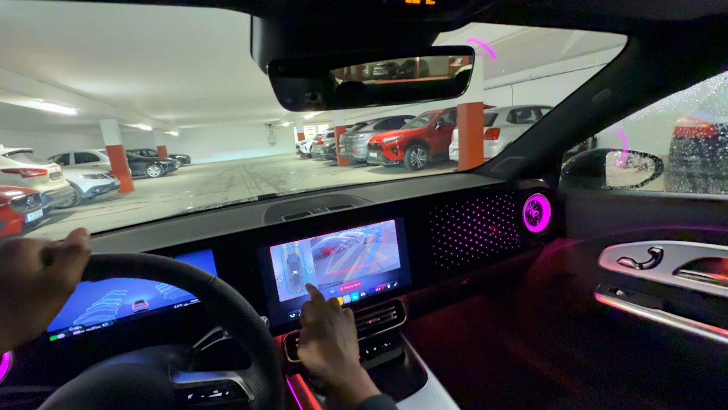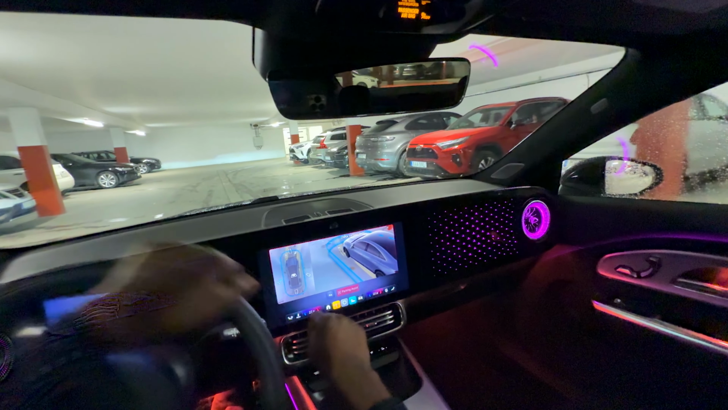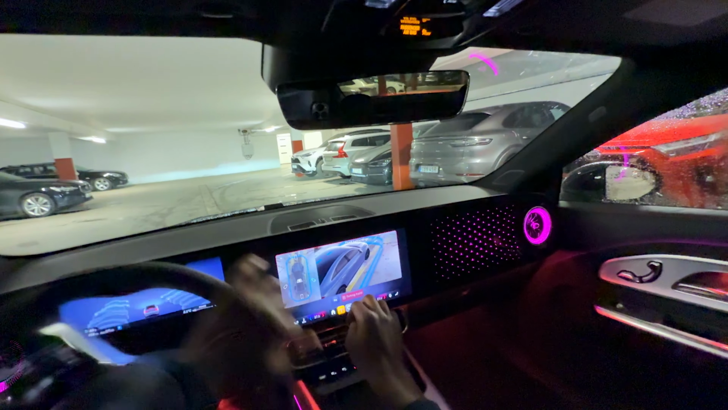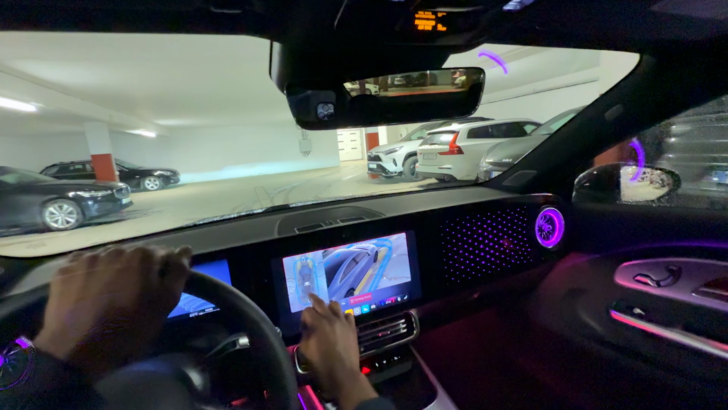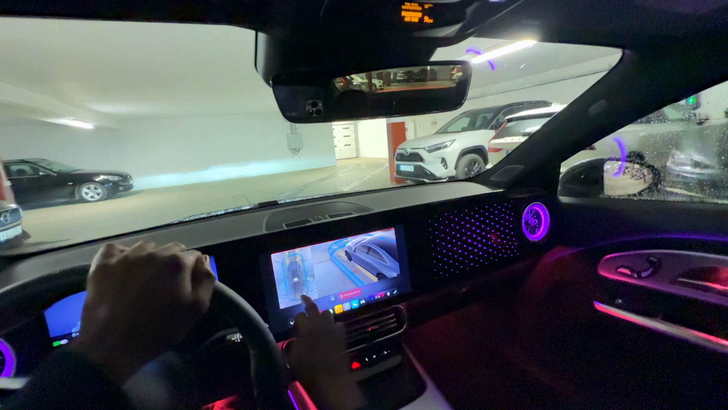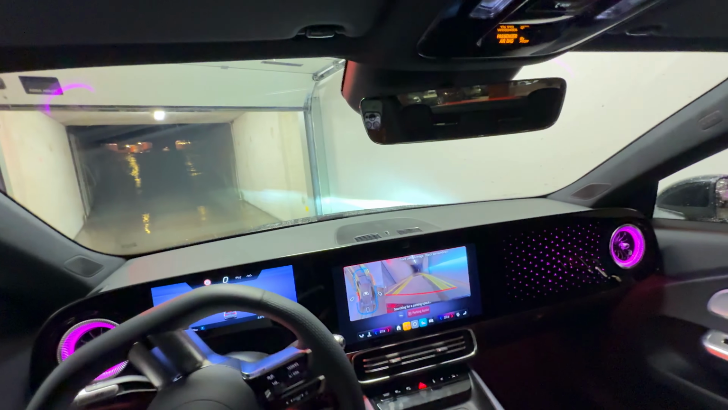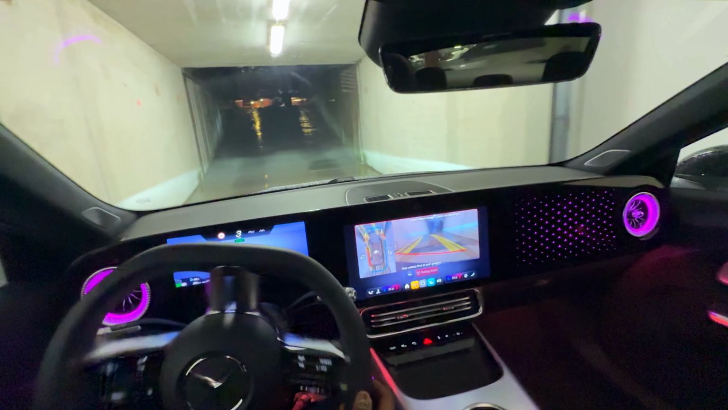It is so clear. The graphics are so crisp. I like how it shows the car moving in real time. The 6 cameras of this car really do justice to the way this parking cameras work. And of course, the 3D mode you can use to see. I just find this so impressive to use. That would be difficult without a parking camera, but glad Mercedes have equipped this car with this parking camera.